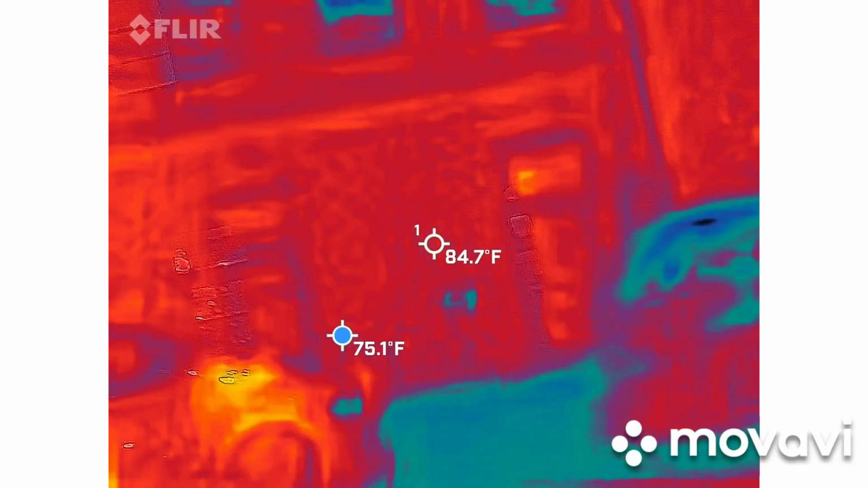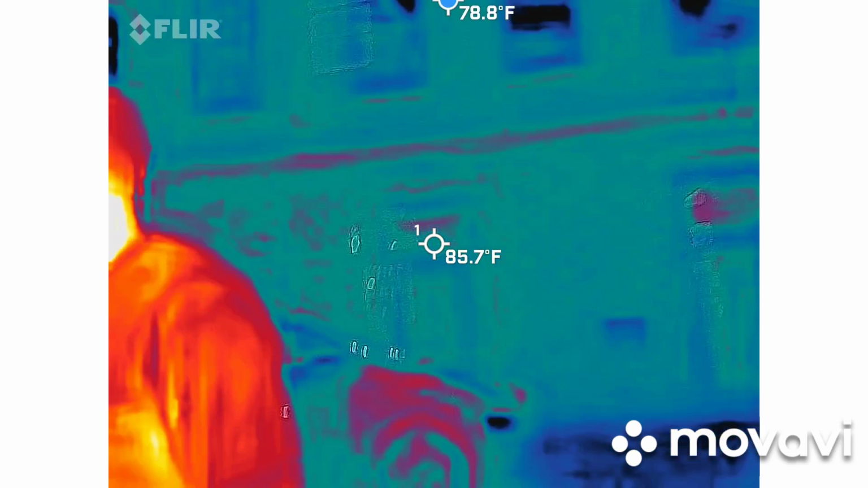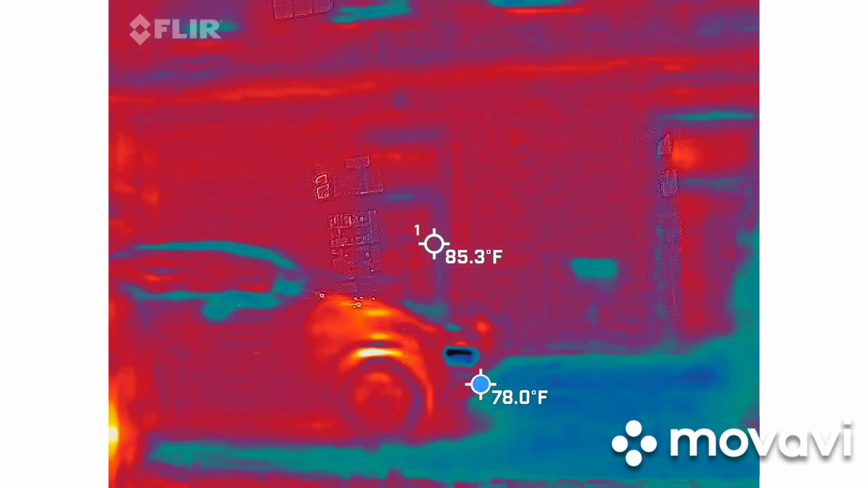There's 4 of them as well. Oh, looks like these young ladies might miss out. Yeah, I think they're the same. Yeah, it's 3 ladies for sure.